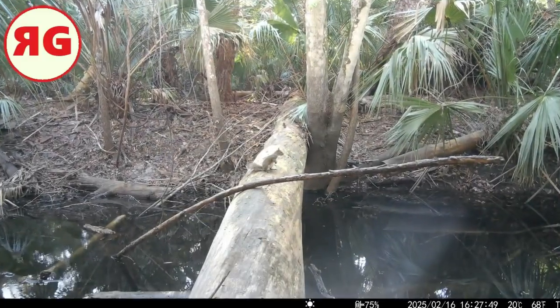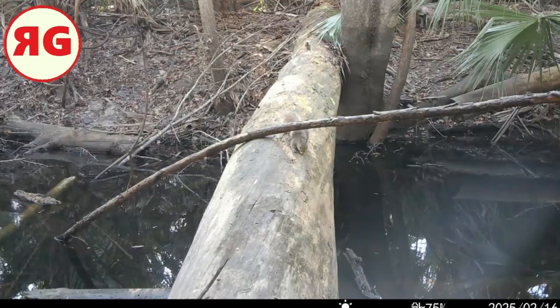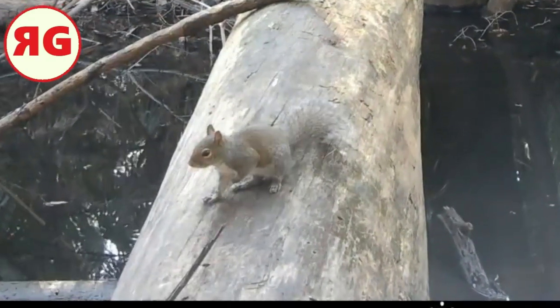Here's one of them squirrely squirrels. Yeah, he went under the tree, that little branch there. Usually they go over it. Just never know what them little guys are gonna do.